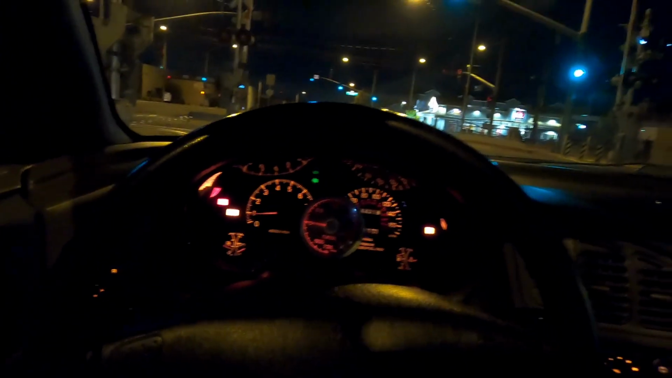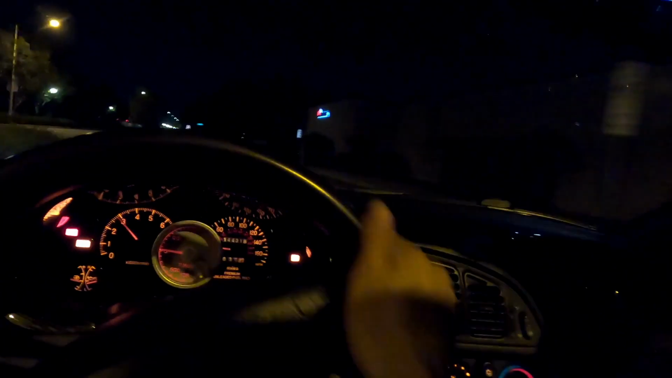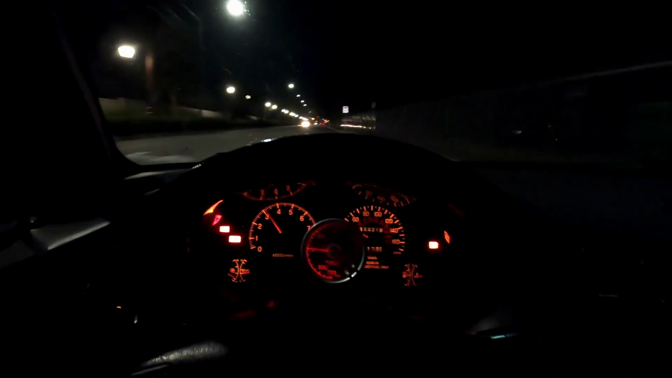Guys, I got the check engine light back on, but it's running fine. That's weird, my gauge isn't working.